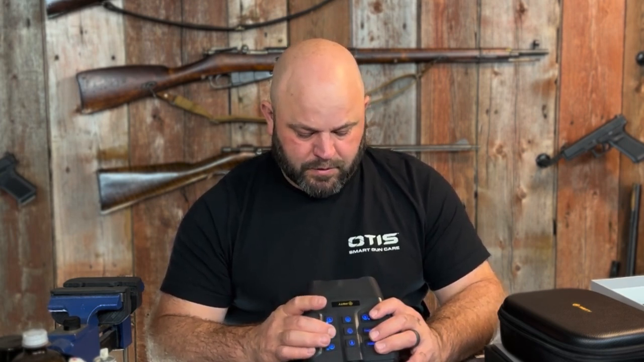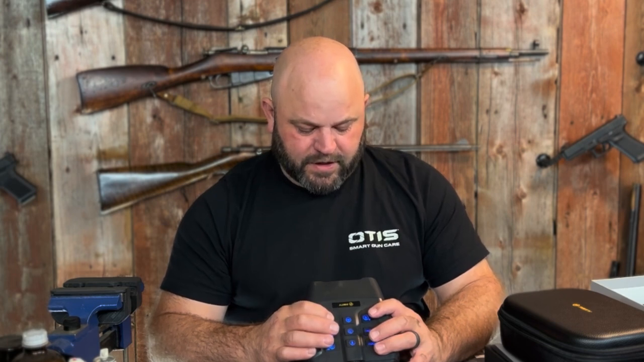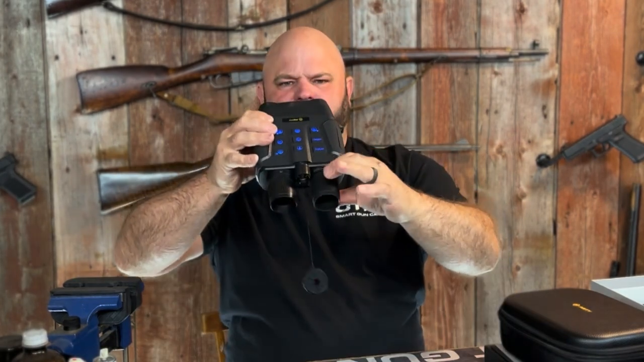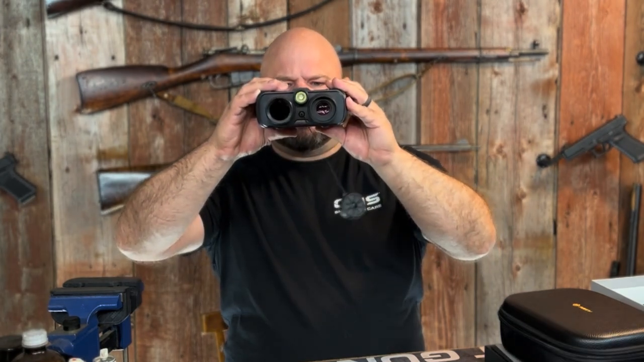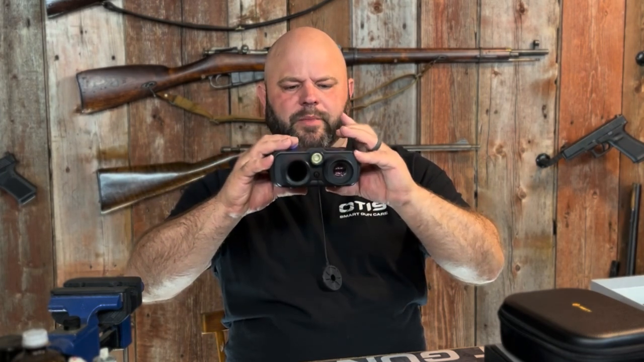Format. I'm sure format must be to format your SD card. It says format successful, which isn't possible if I don't have a card in there. Alright, reset, and then there's a reset the system and to check your version if you have to contact customer service and ask for your version. So this is not necessarily magnification, but more focus for the distance that you are observing at. Alright, so when you have it on this mode, I think you can start and stop your record with the OK button because it's telling me no memory card.